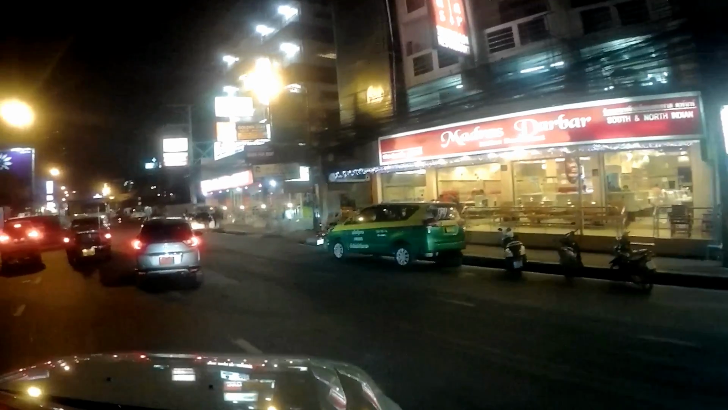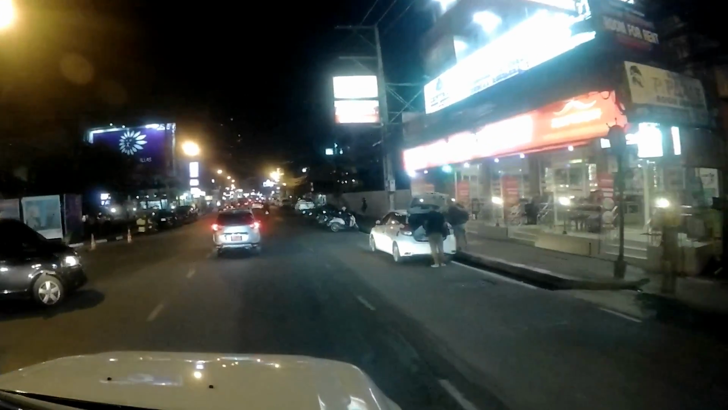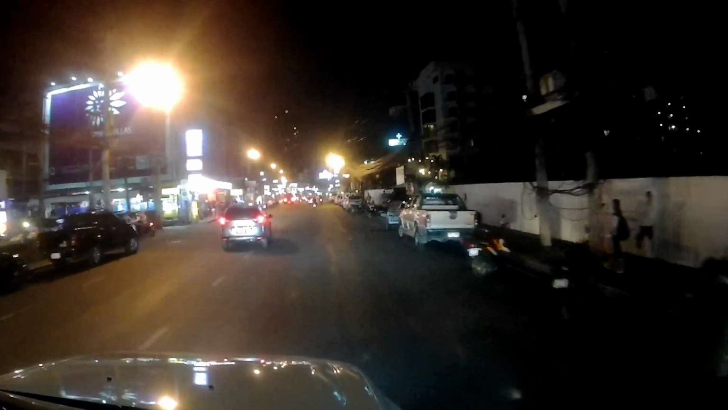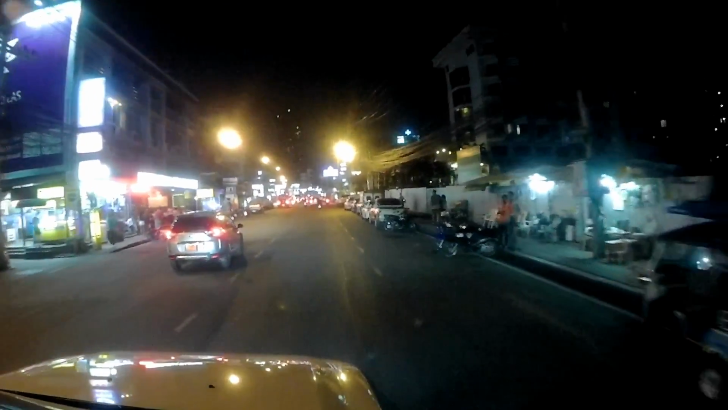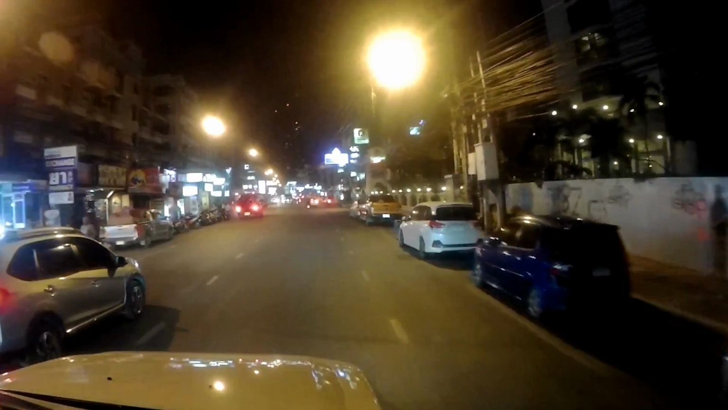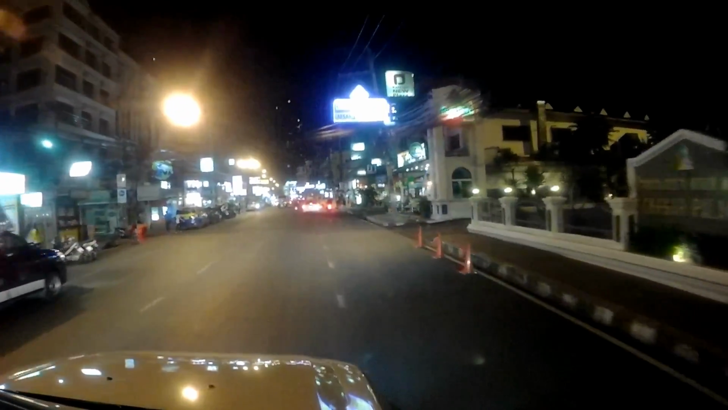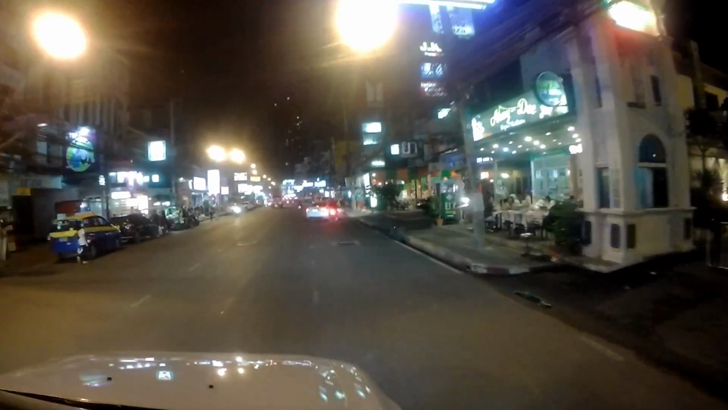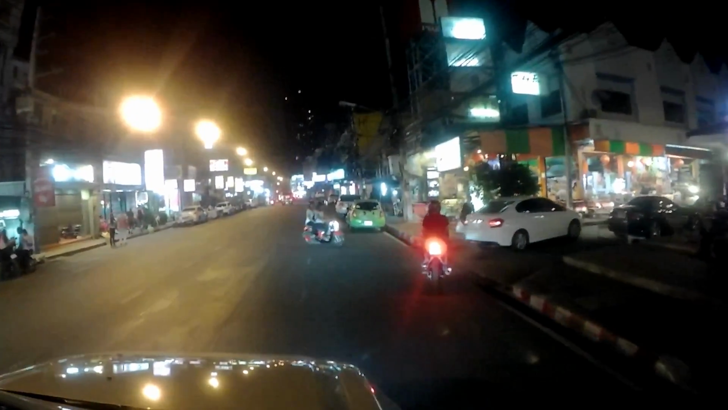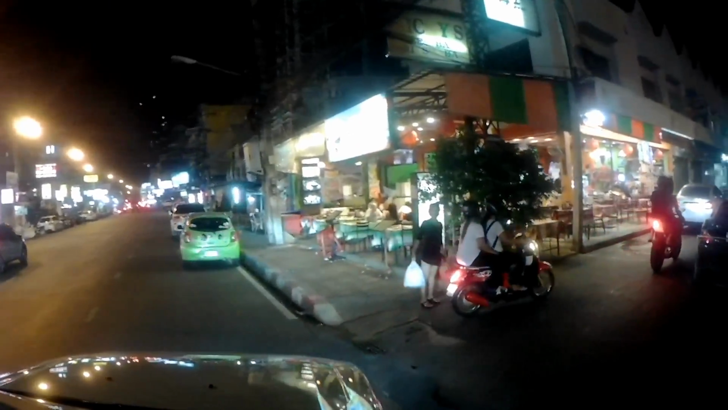Okay, we're parked outside of Central Festival, coming right onto Second Road. New Plaza coming up on the right where that car's just turning. We will be going through, following the car through New Plaza.